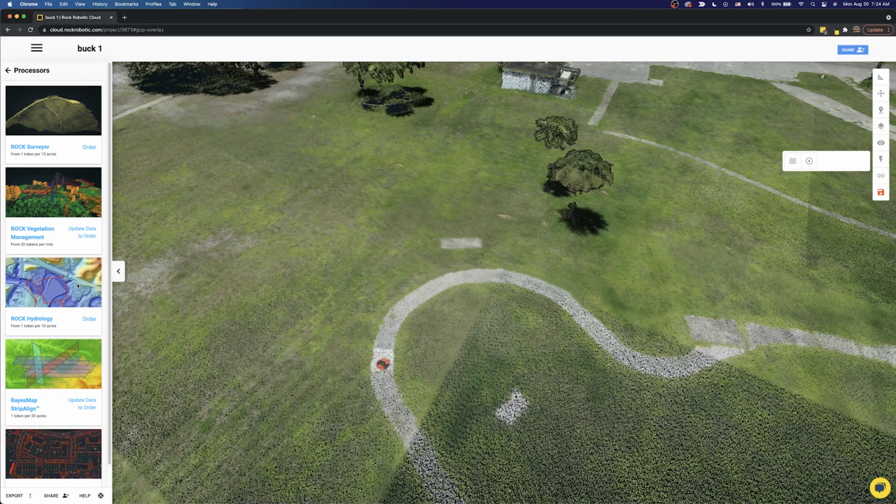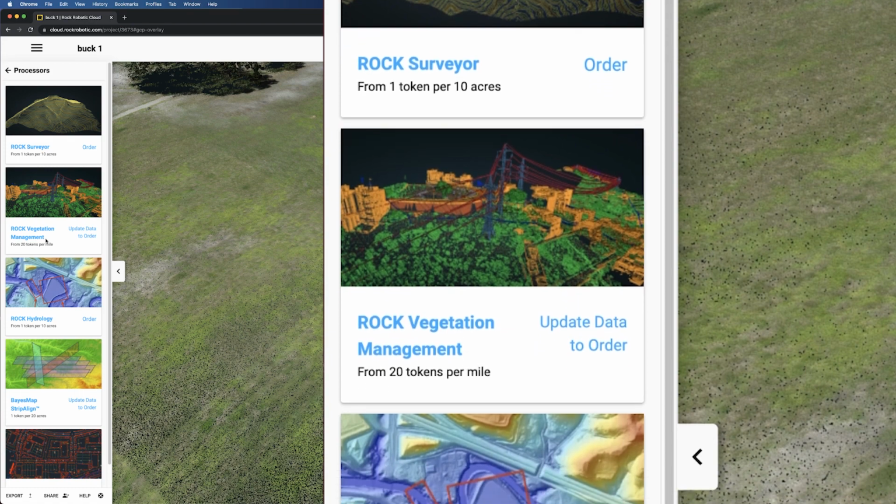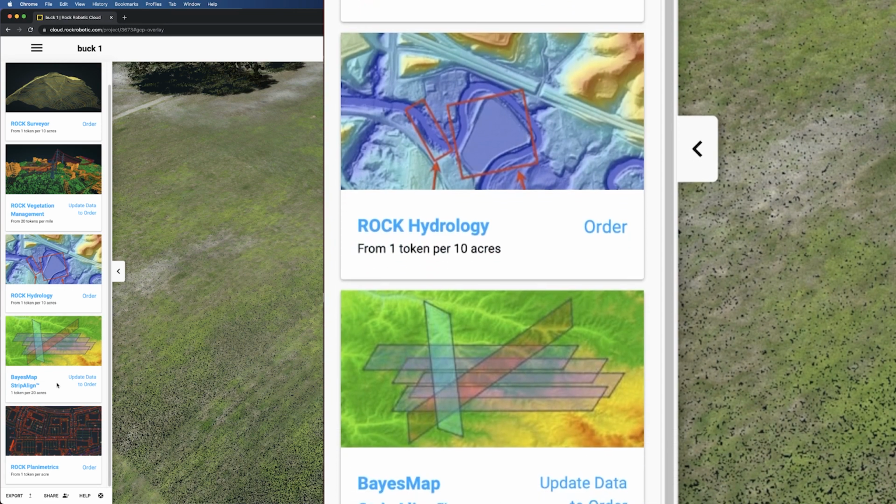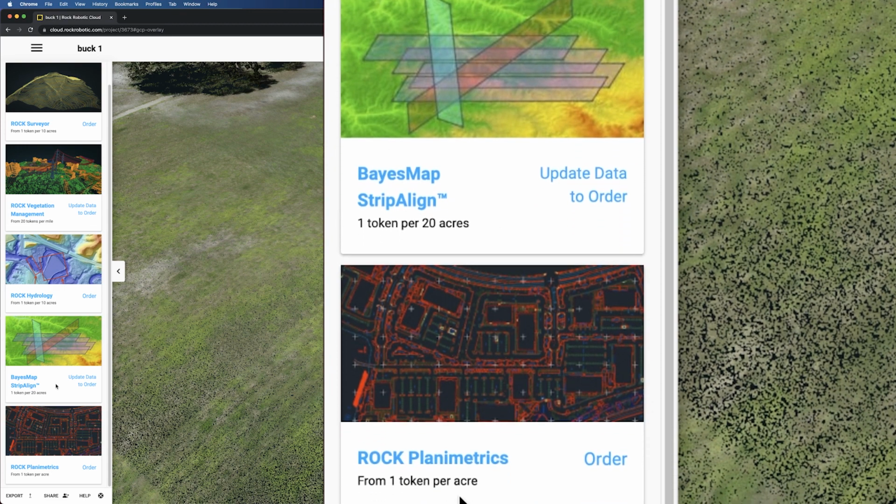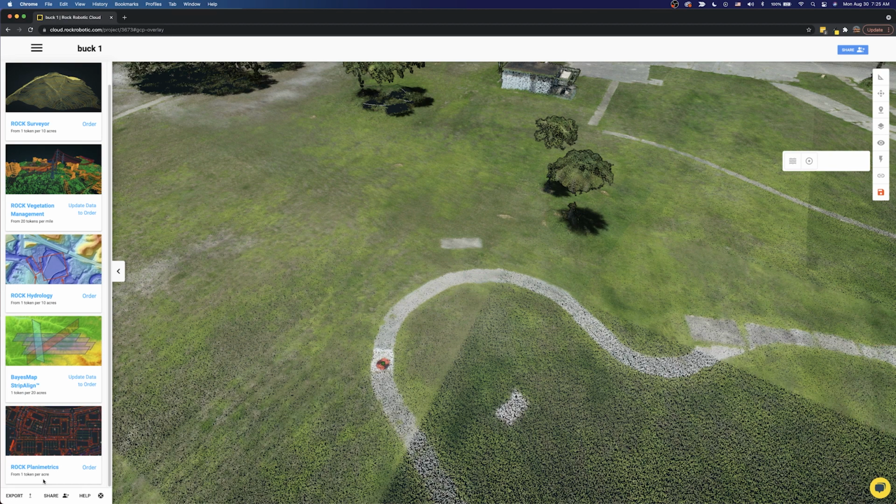So we already ordered it. There's a bunch of other things you can do in the Rock Cloud too. If you're in utilities, you can do full vegetation management, you can do power line classification, there's hydrology. Planimetrics is an awesome one. So getting full planimetrics done in the cloud is pretty dope. But for this one, we're going to do the Rock Surveyor. And now let's take a look at what those results look like.